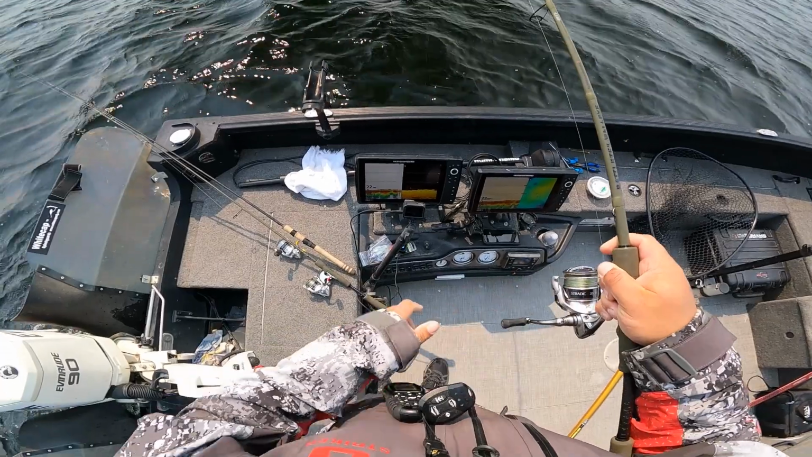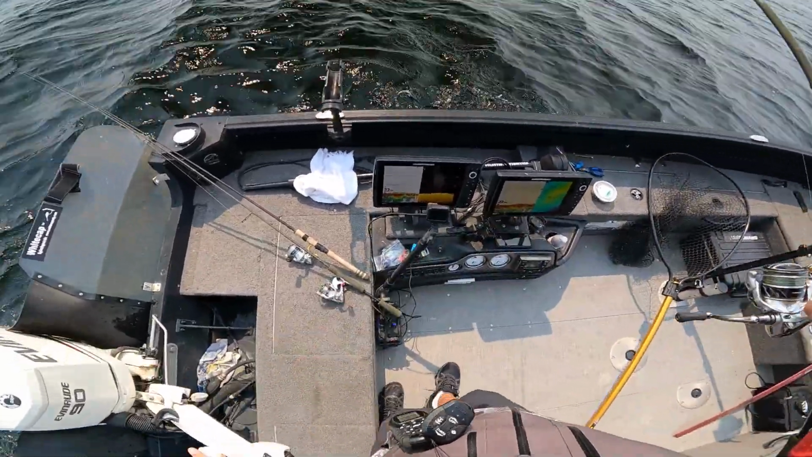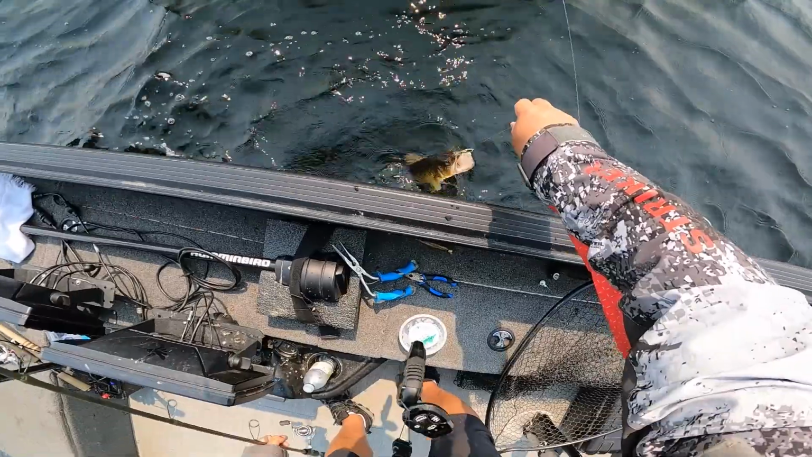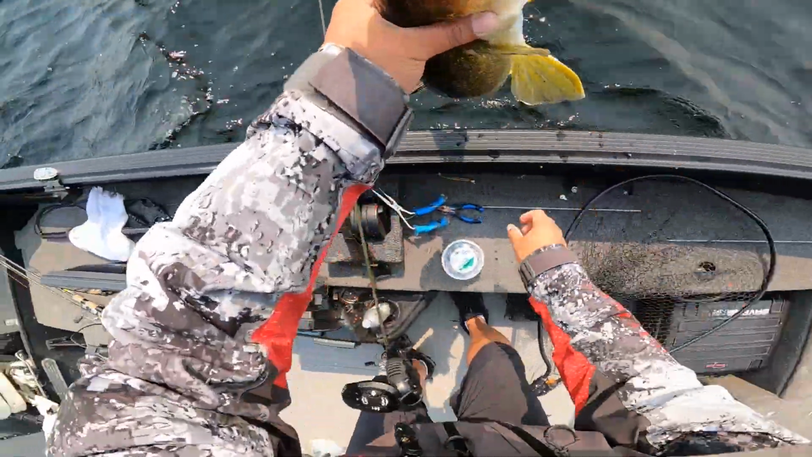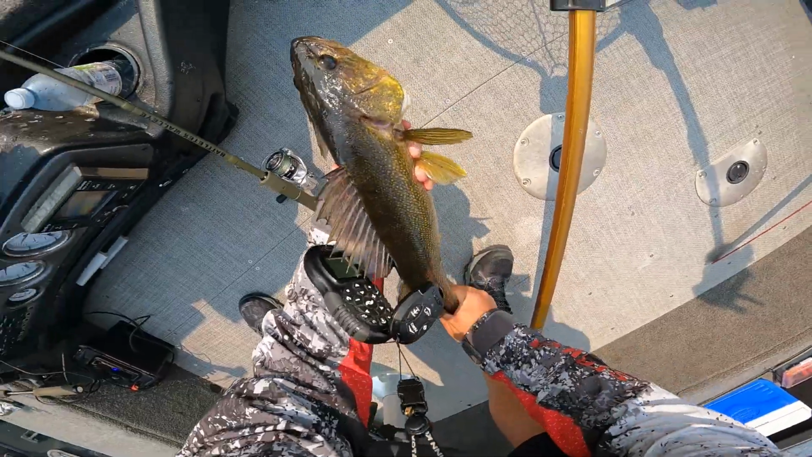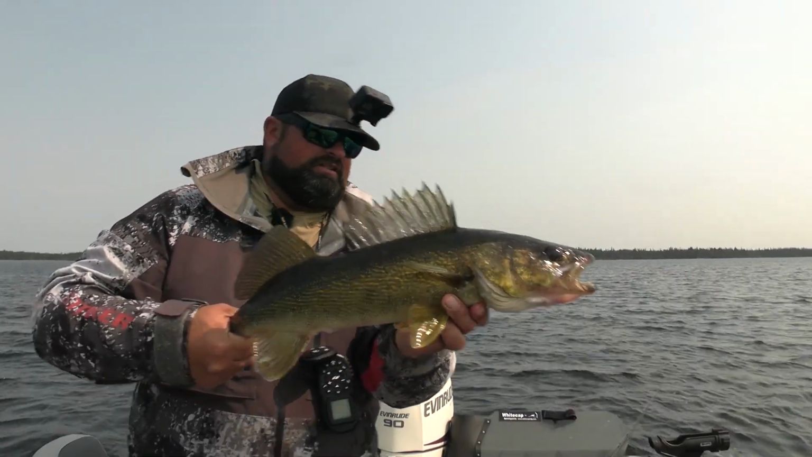Wouldn't eat the jig and minnow, drop down the hyper rattle, and boom. Nothing too crazy, but just another nice average fish for this lake. Oh, easy. Almost lost him. Nice, healthy average.